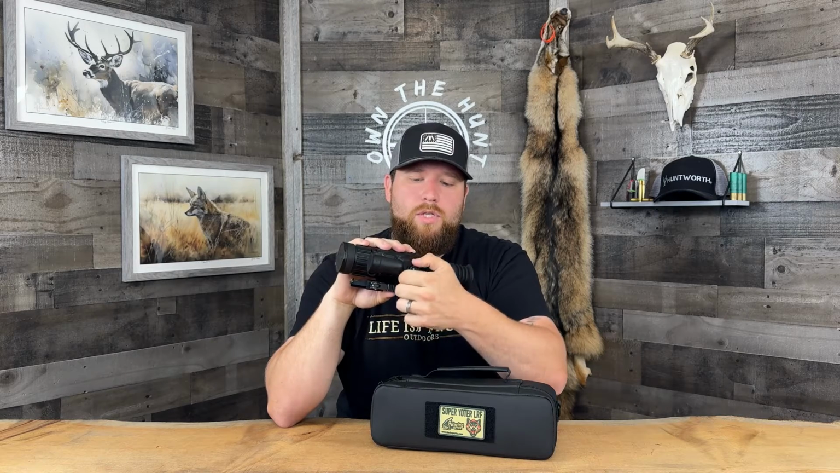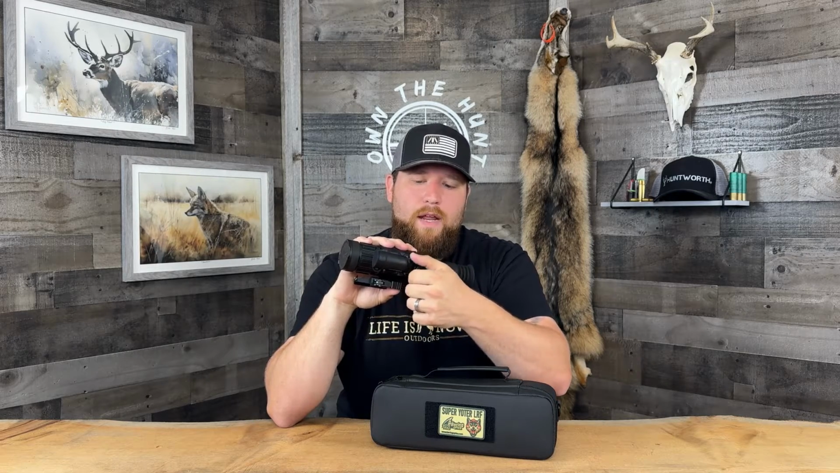This does take quite a few spins to open up, so you guys, I'm not a big fan of that. I like quick opening doors, but I have to give it to Bering on this. They tethered the door to the scope with some really nice micro cord. It's not rubber that's gonna break, it's micro cord, it's gonna stay there for a long time.